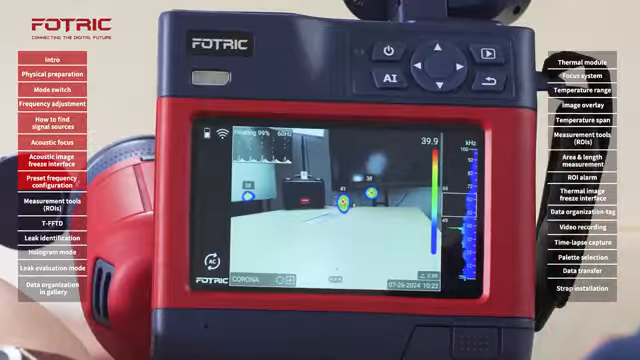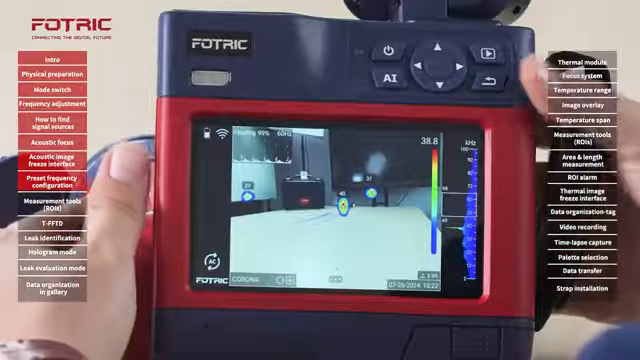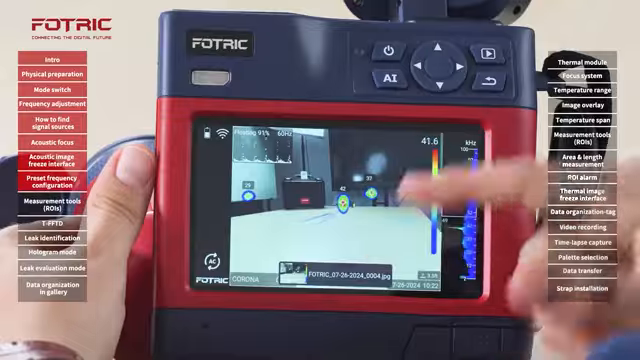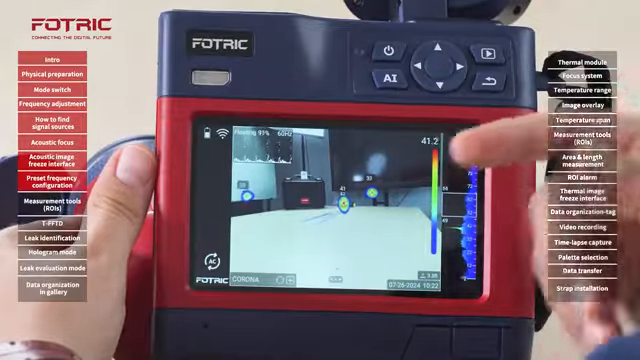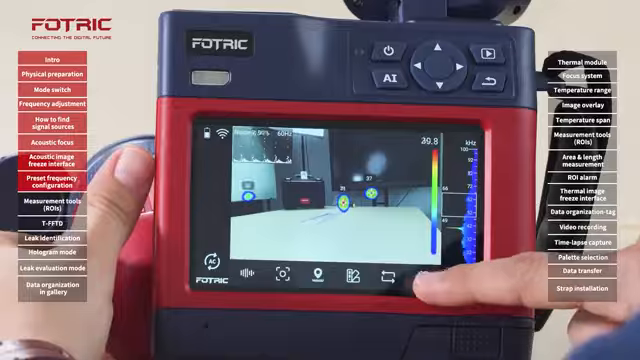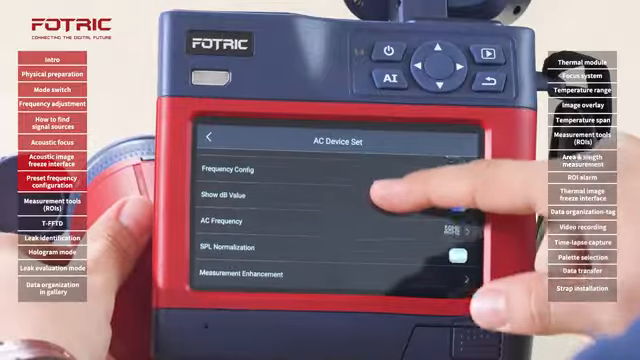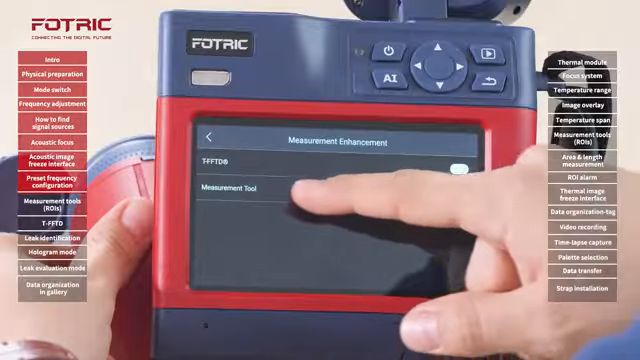Right now I have one single source and I have some reflection on the back. Let's say that that's a second problem and I want to measure the two of them. By pressing the picture taking button, I can press it once more and those values will be saved into the image. But in addition, I can measure different components or different faults so that that information is captured into my report. To do that, I will go on the settings, device set for the acoustic camera, and I will go to measurement enhancement. I will turn on the measurement tool.